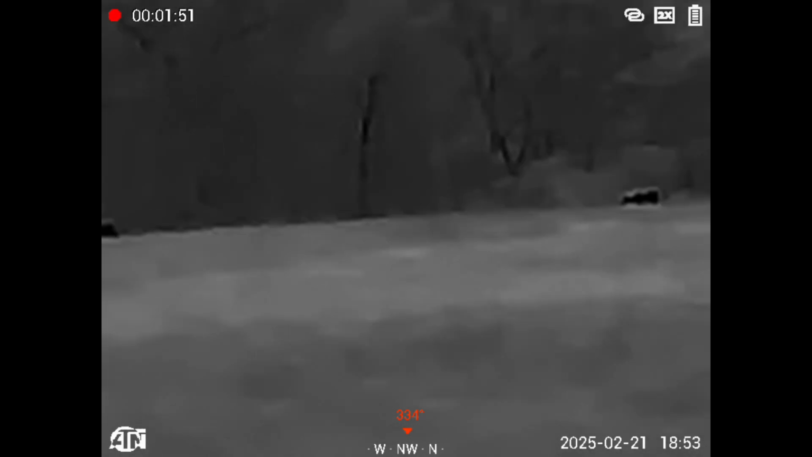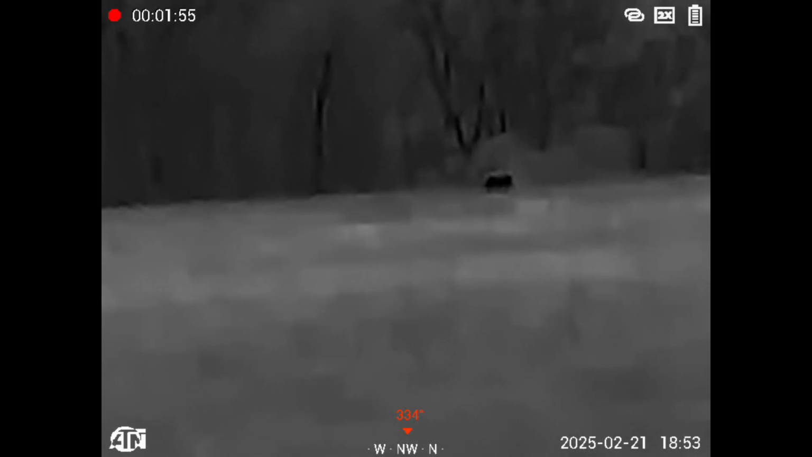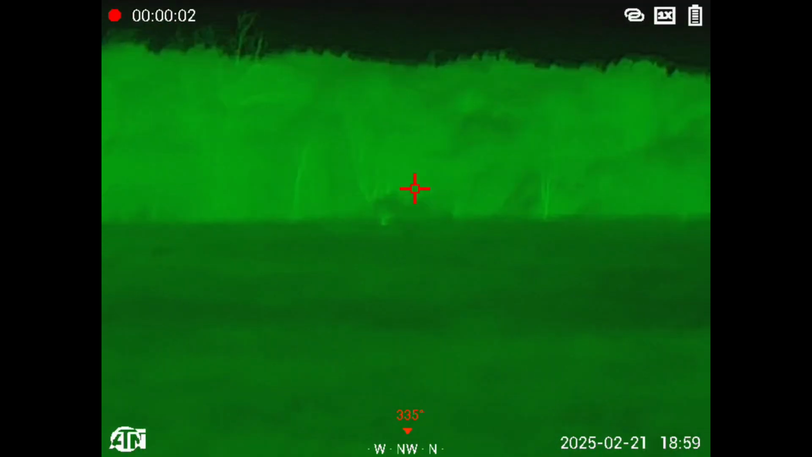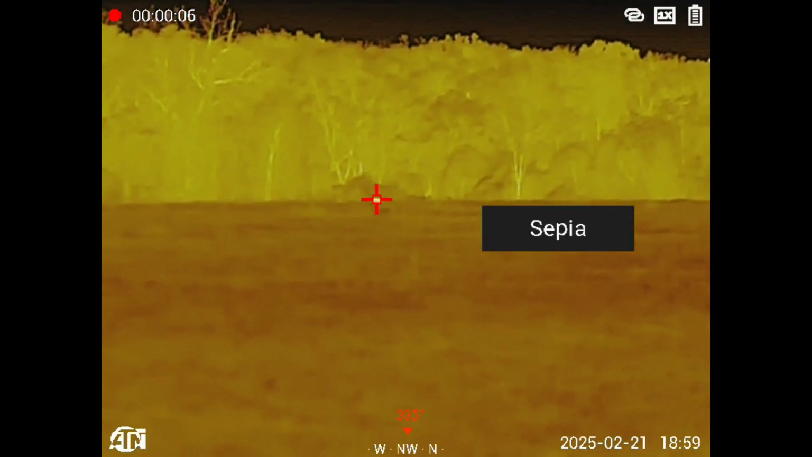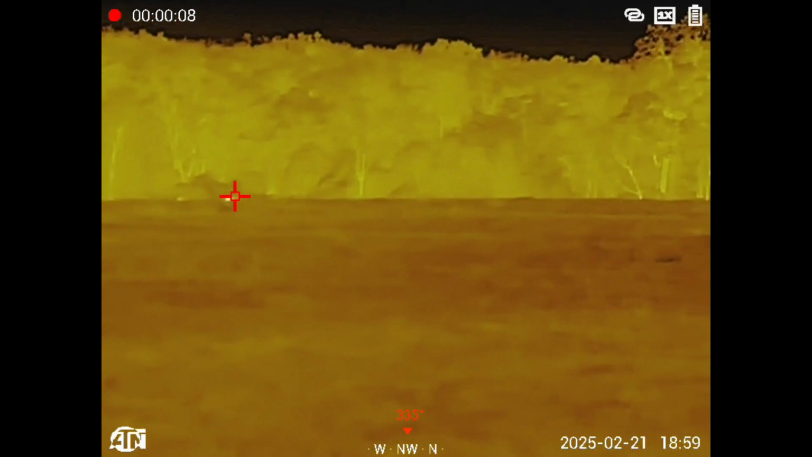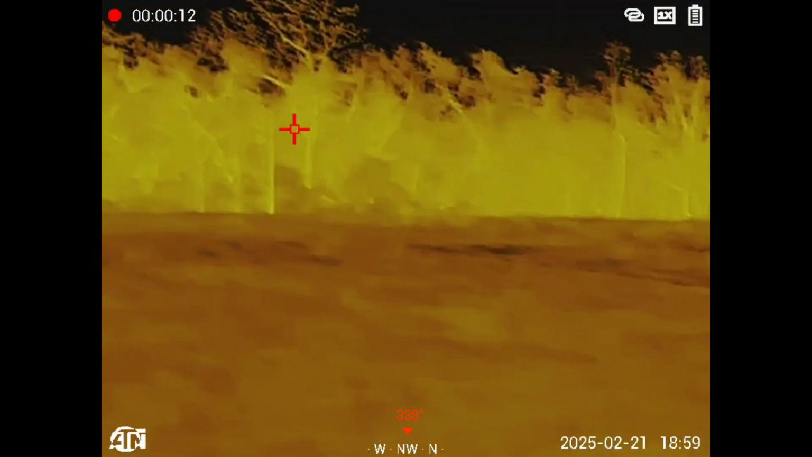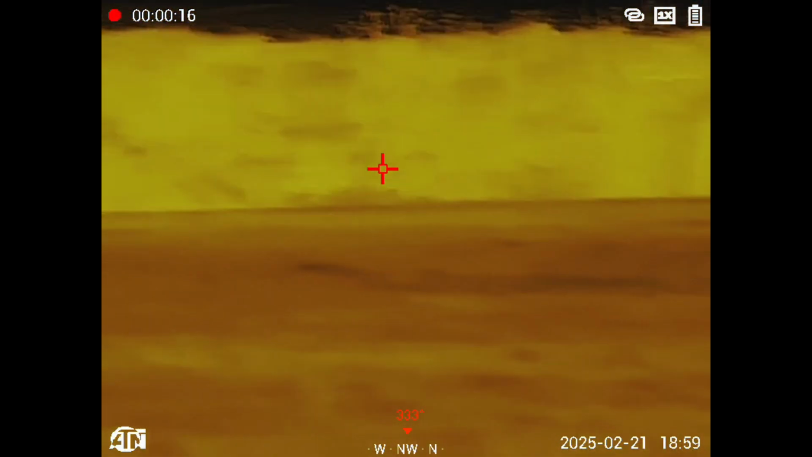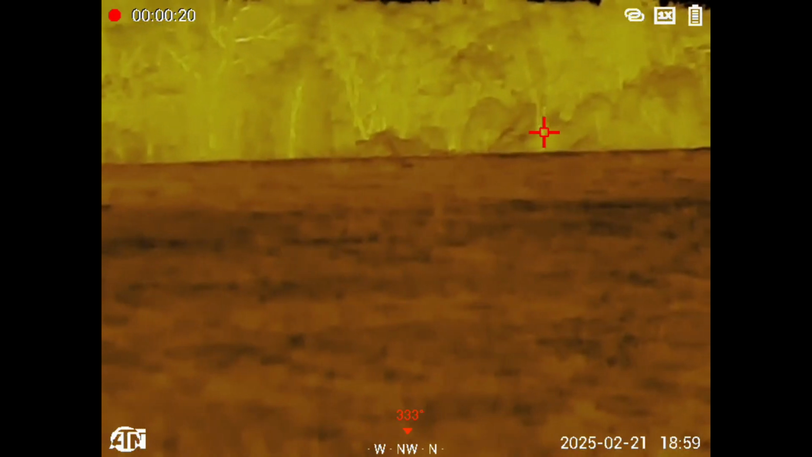So you can see it kind of got out of focus. I was messing with the focus here. But another key feature with this is you have a compass, but you also have degrees. So I'm messing with the hot point here. It was jumping back and forth from the deer to one of the trees. But you can see that it locks on to the hottest object in frame. So when I go back to the deer, it locks on to the deer.